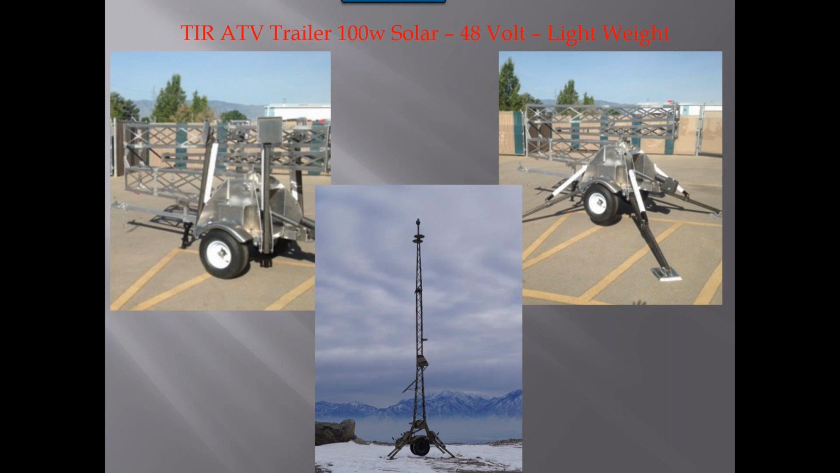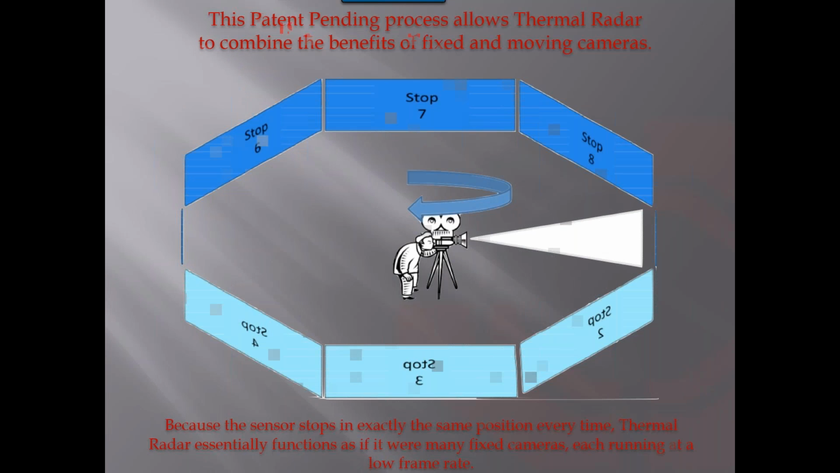A lot of the components can go in this trailer as well. It doesn't quite have as much room as the previous trailer we showed you to add a lot of extra things, but the basics can be put into this to make it a streaming trailer as well if you need that. So just a little bit of the reasoning why we need a trailer and why we need to be up on top of something.